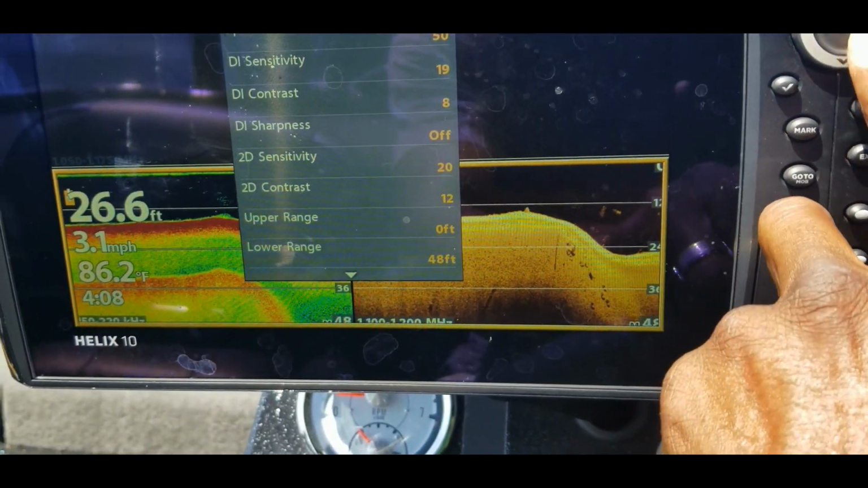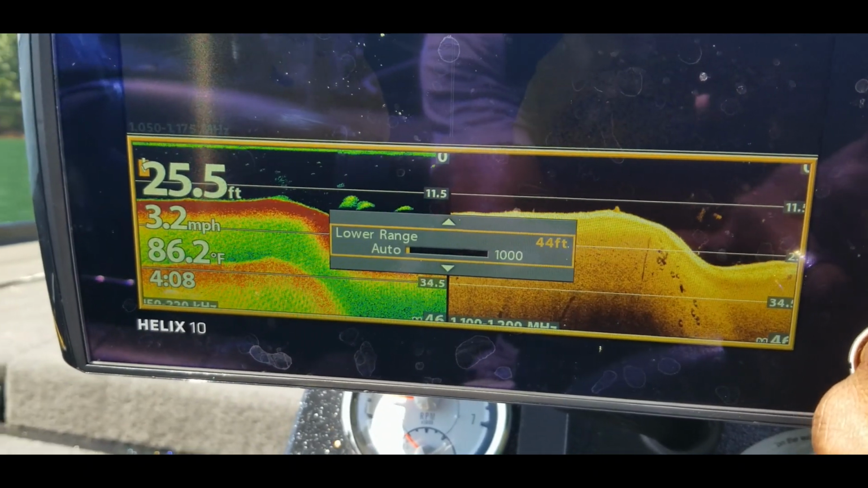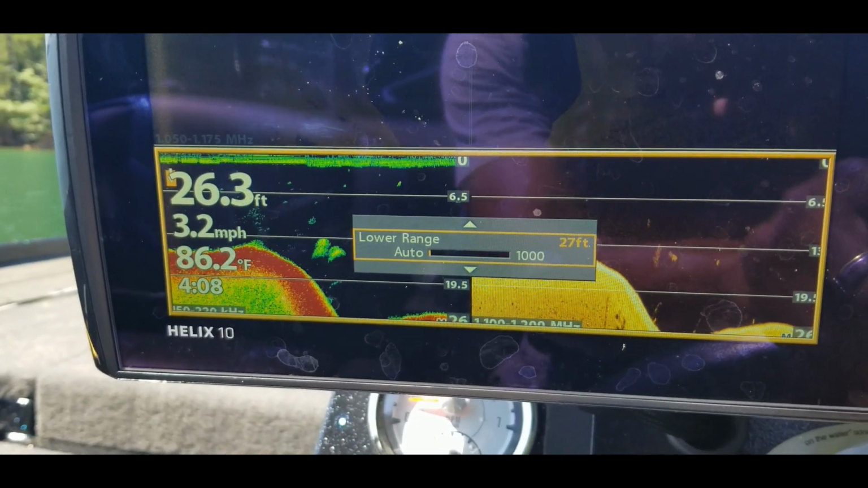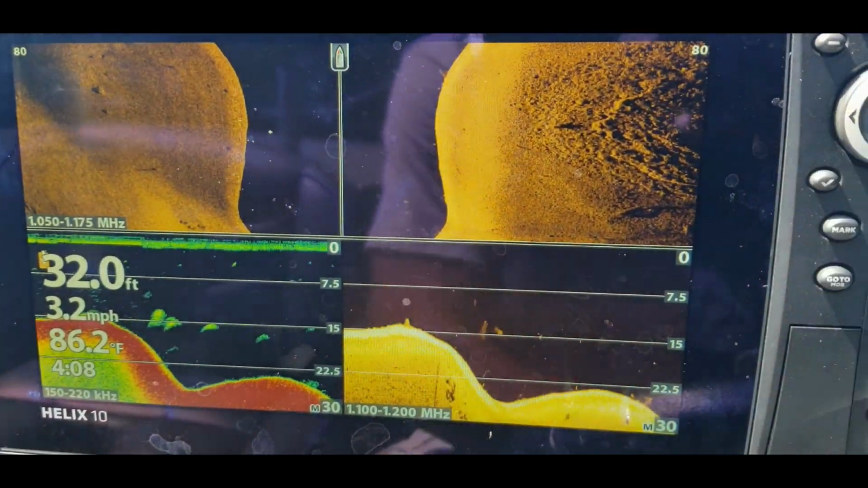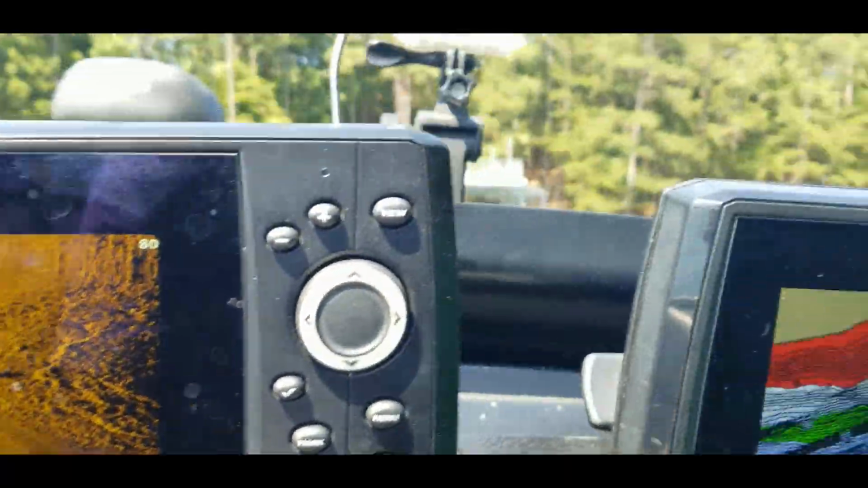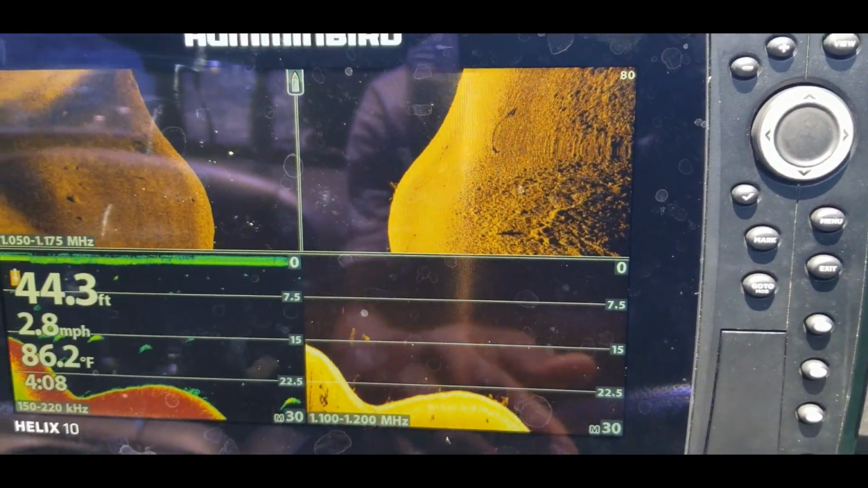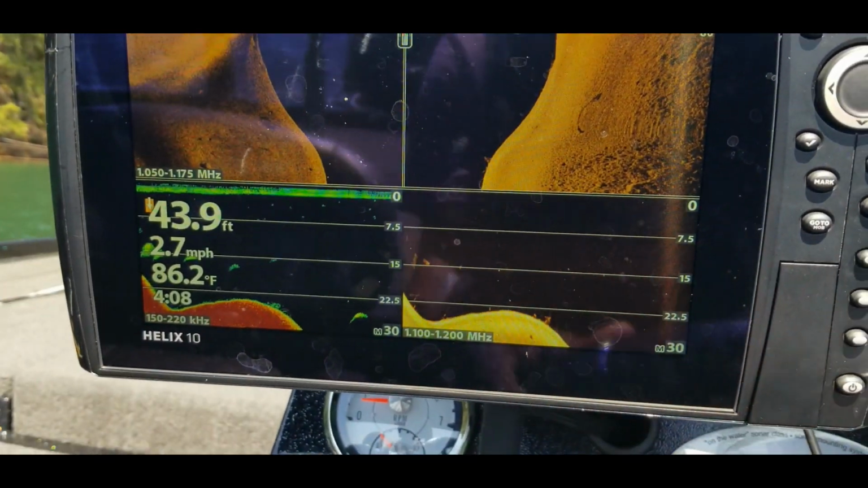Let's go ahead and lower the range. We have it set on 48 feet, so let's lower that since we're going to be going kind of shallow. Let's do 30 feet, guys. Get this on 30 feet, hit exit out of there. All right, so you can see that well-defined point right there. And we're just going to go ahead and scan a few of these docks. Again, this shows you guys part of the process that I go through. Hopefully this will help you guys out.